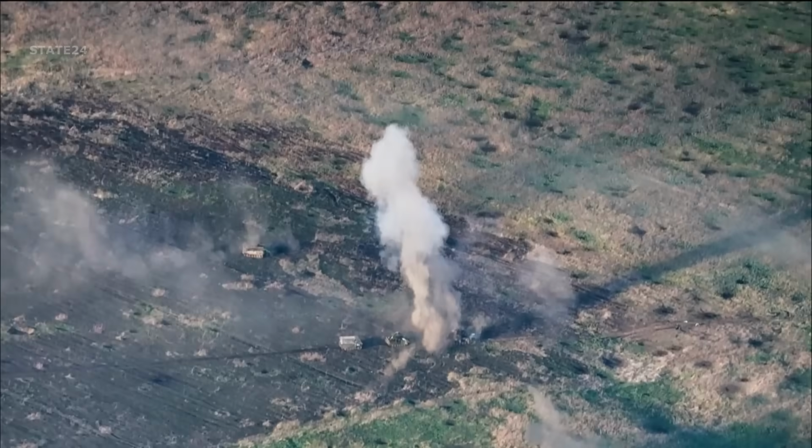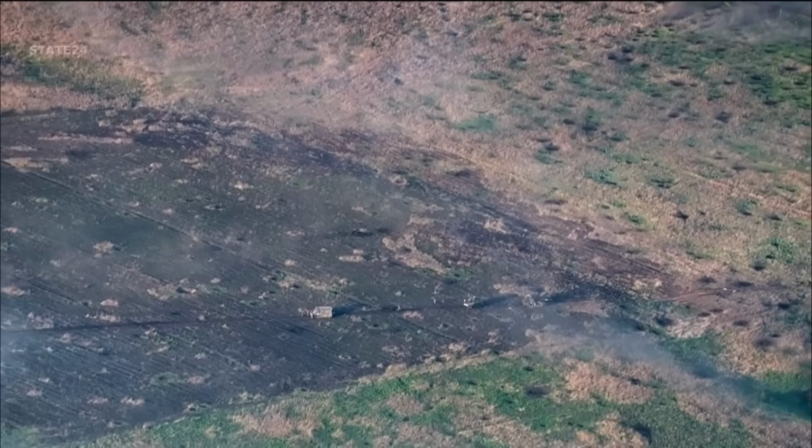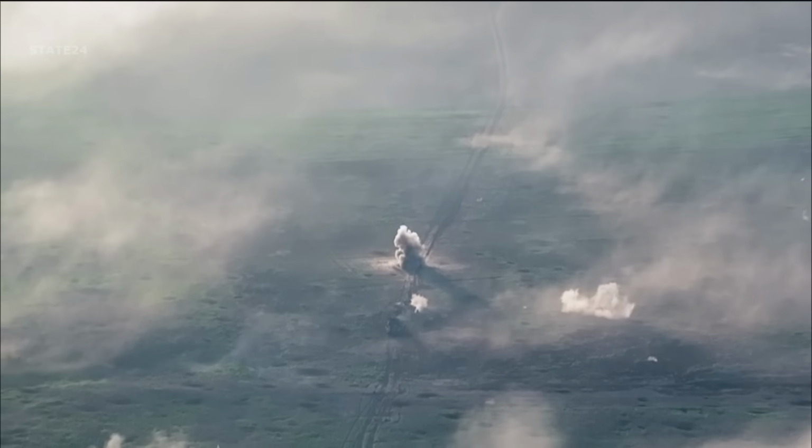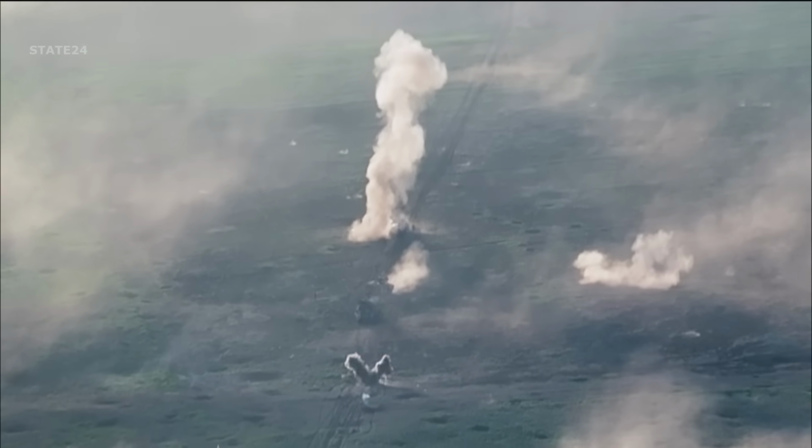Now, Russian armored vehicles have become target practice for Ukrainian artillery. Mortar shells and howitzer shells rained down rapidly, hitting the vehicles with deadly precision. The attack was so intense that the armored units had no chance of retreat.